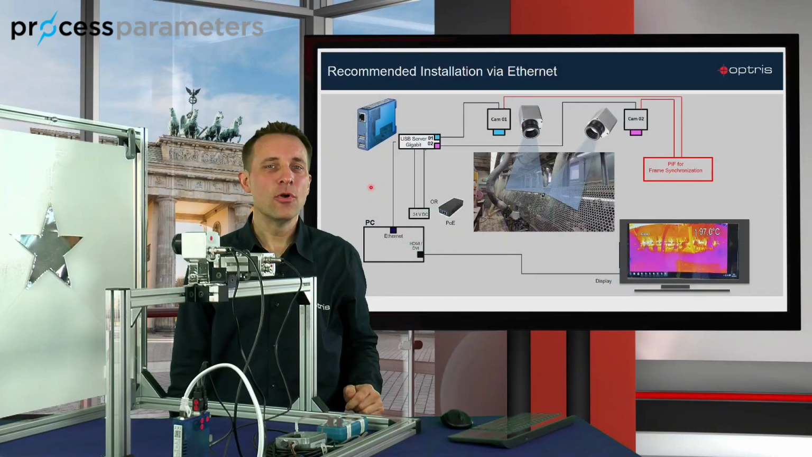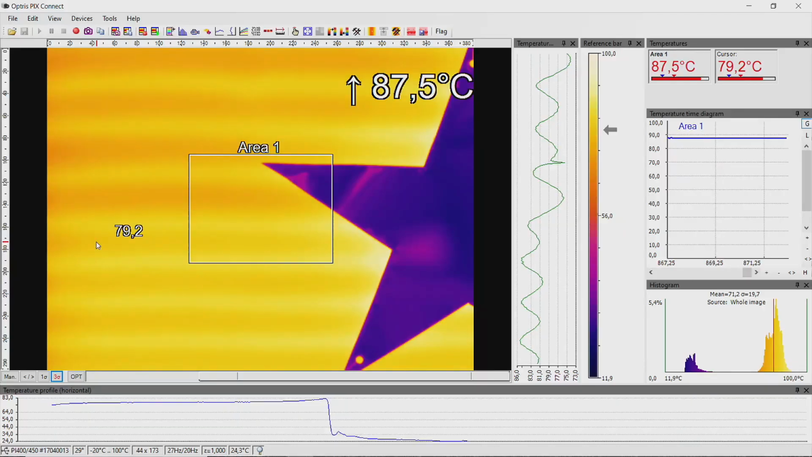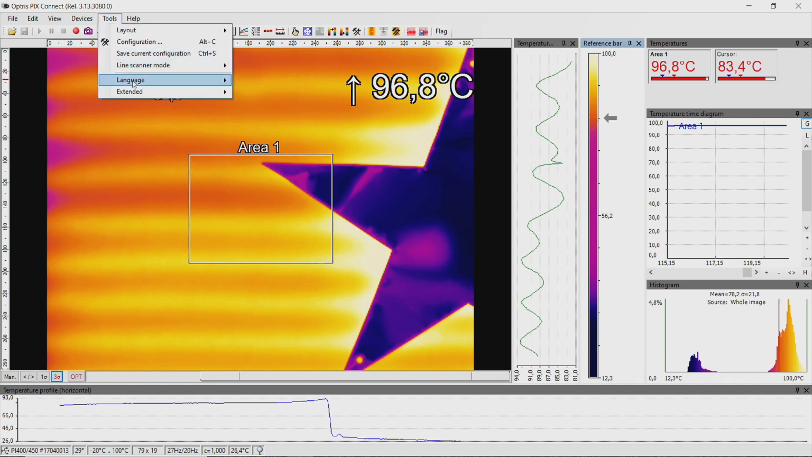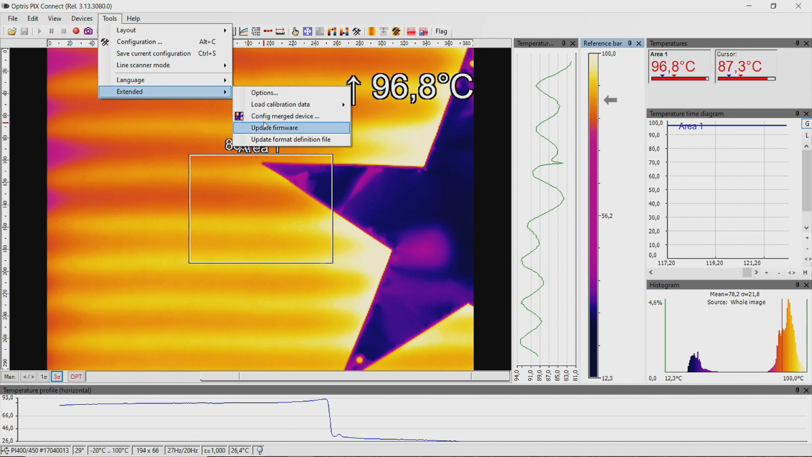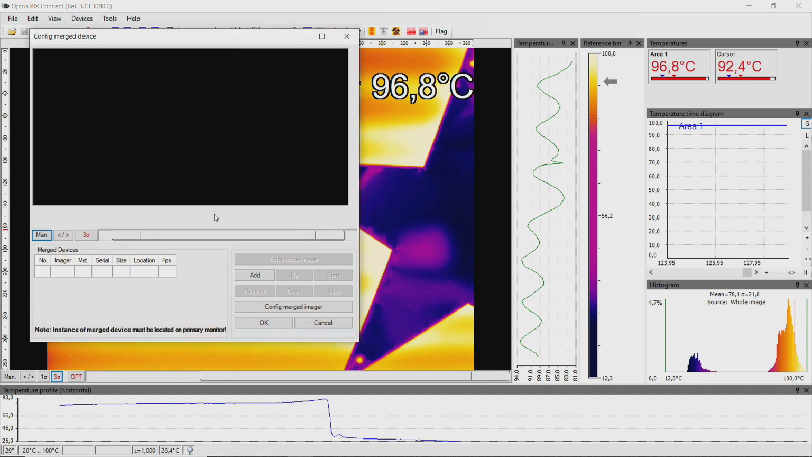To set up the merging mode, open the PixConnect software, having connected all of the cameras. Go to Tools, Extended and Config Merge Device. A message will show up that the device will be interrupted. Press OK and the Imager Merger configuration window will open.